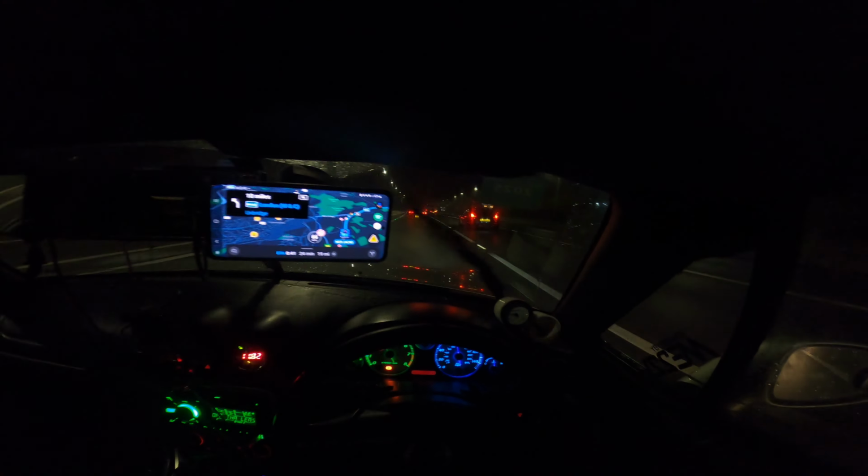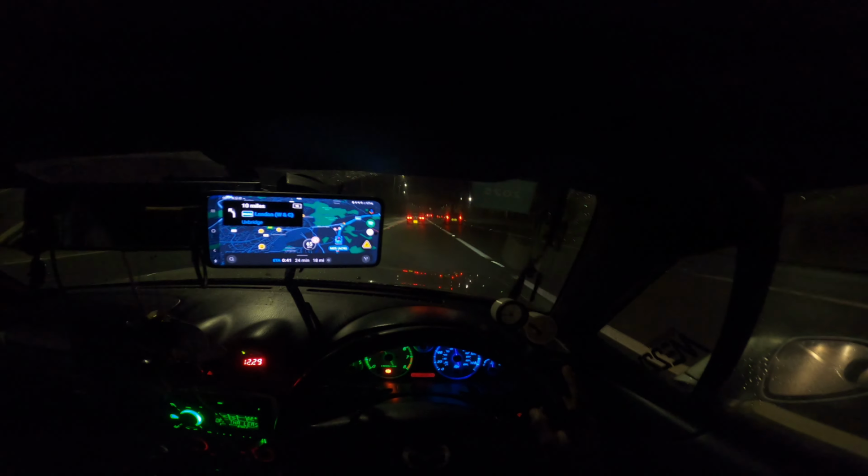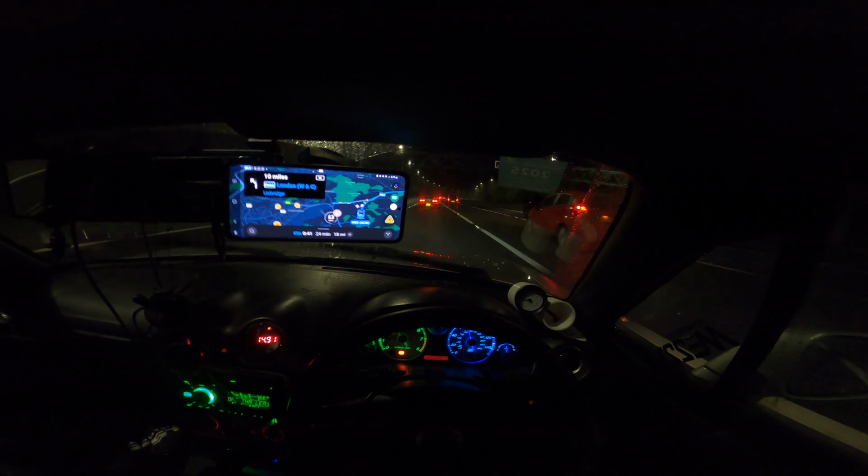Yeah, but I need to do more mods in my car, man. It's been getting kind of stale. I need to get a new boost gauge, one that's a bit fancier. What else? I kind of just want to do my interior, I guess. I always want to get a new steering wheel.